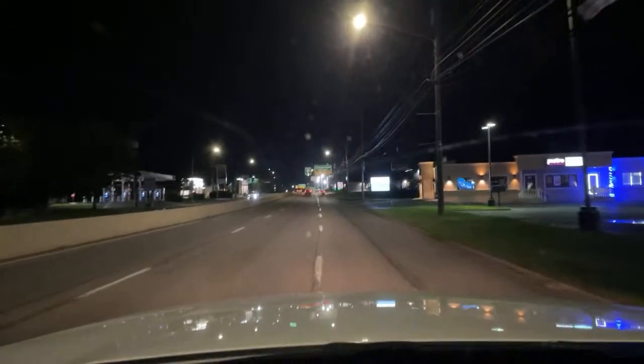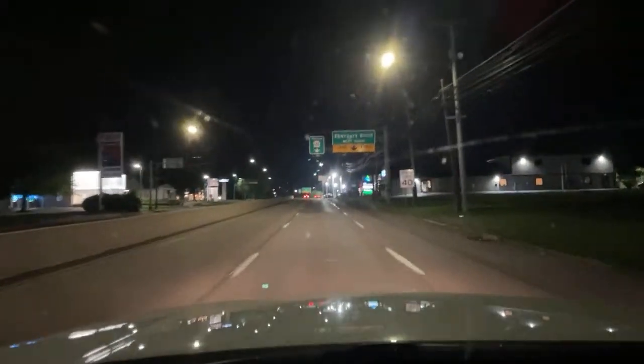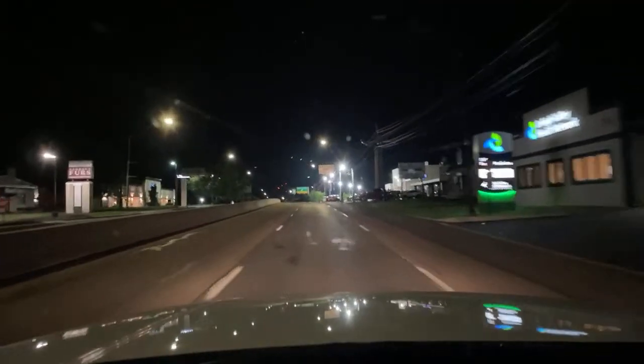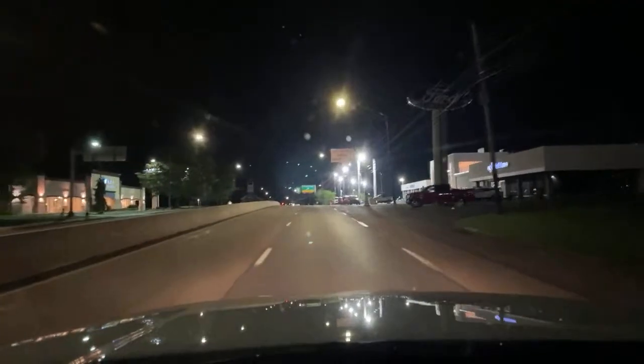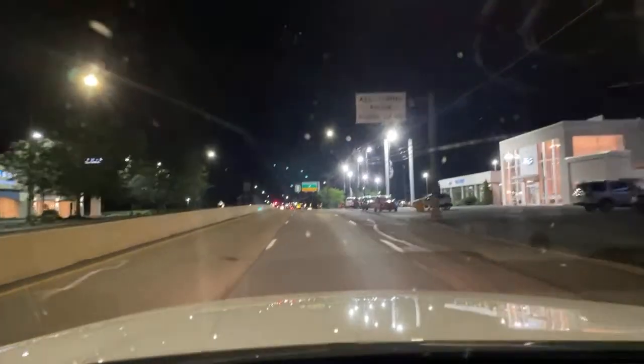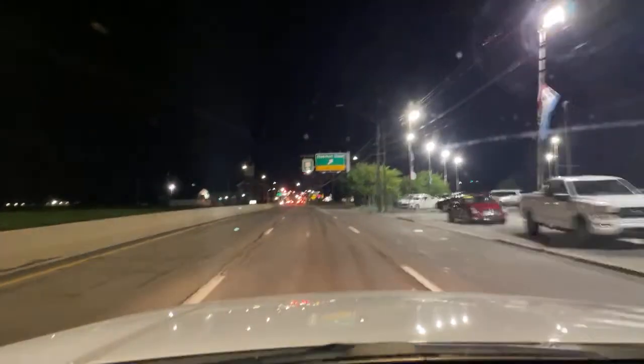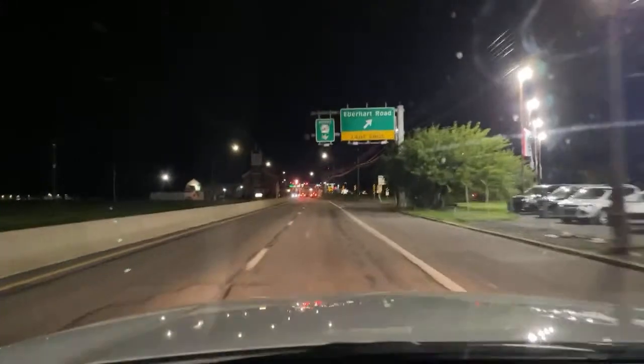Carlos Rodriguez for county judge. While the car's in motion, we do not look at the comments. You'll have to wait till the car stops, parks, or is at a red light, all right? For safety reasons, that's my disclaimer.